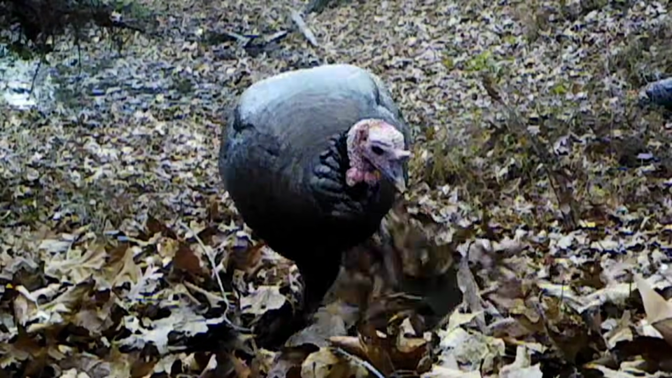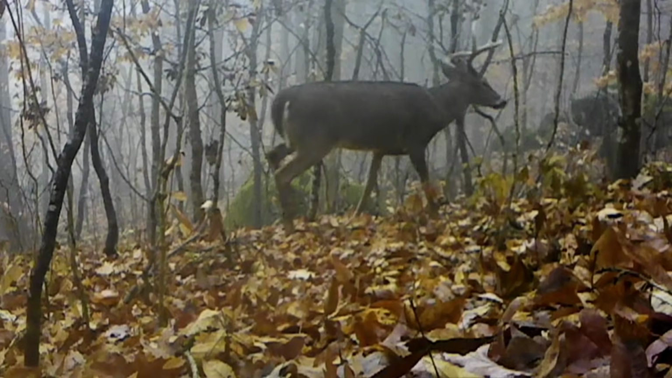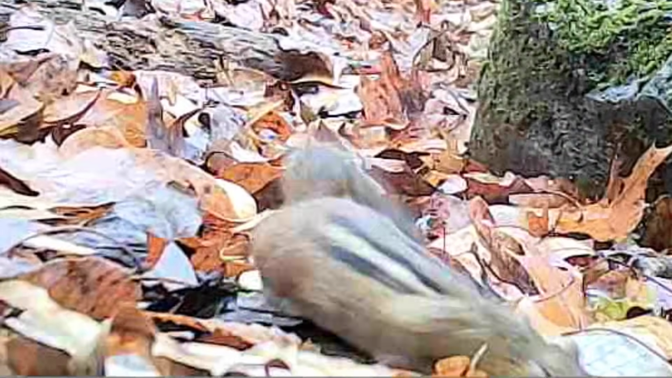Well, the turkey's still in the pond and it's filling up nice. And some big old bucks around here on this boggy ridge. And the little animals, they're doing well too.